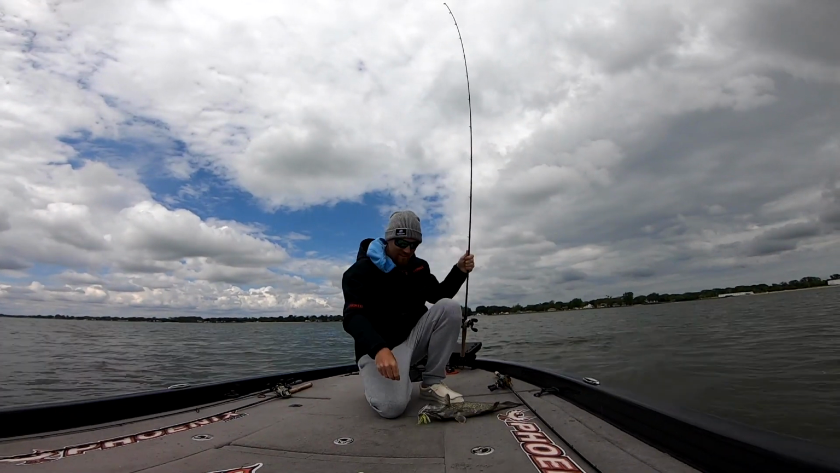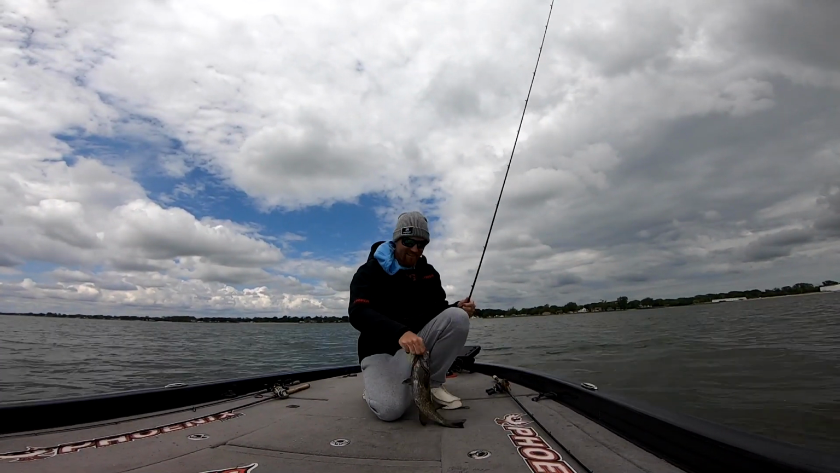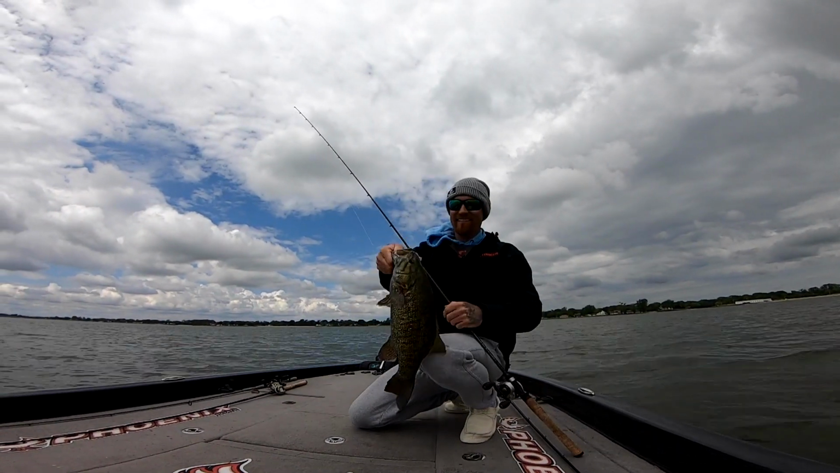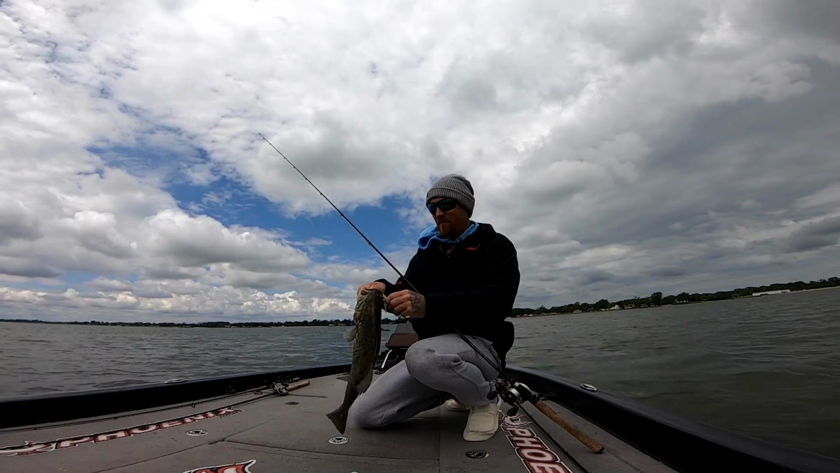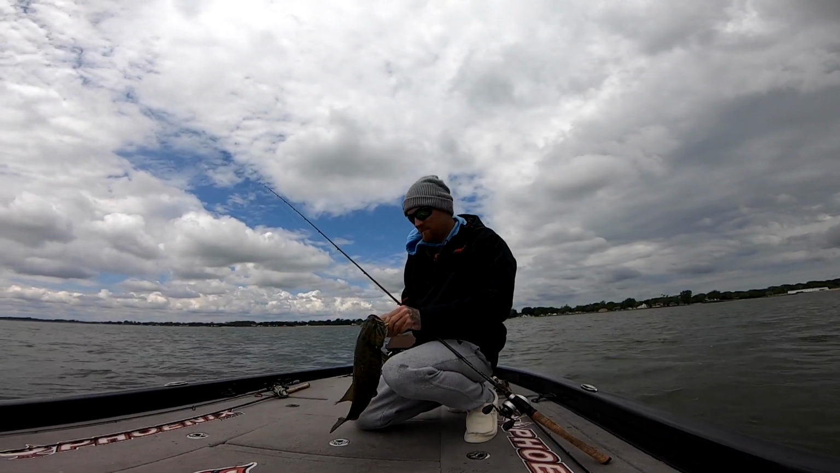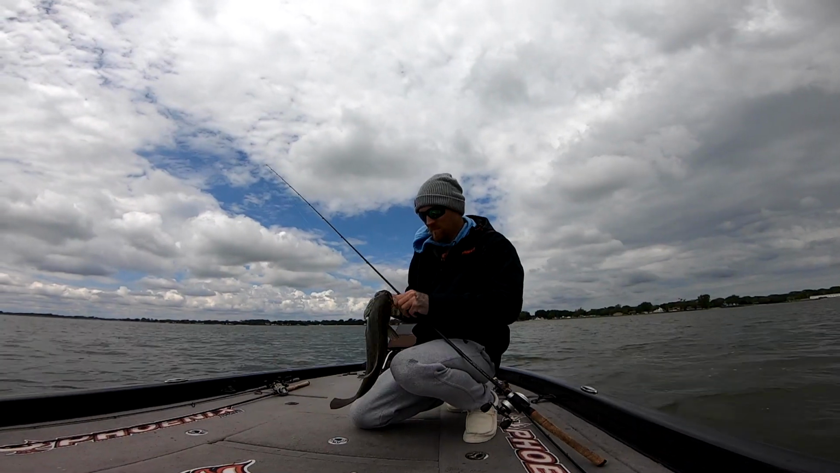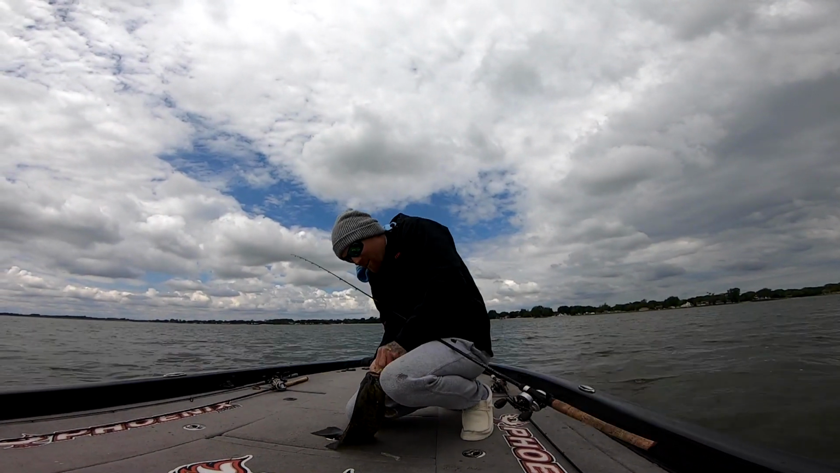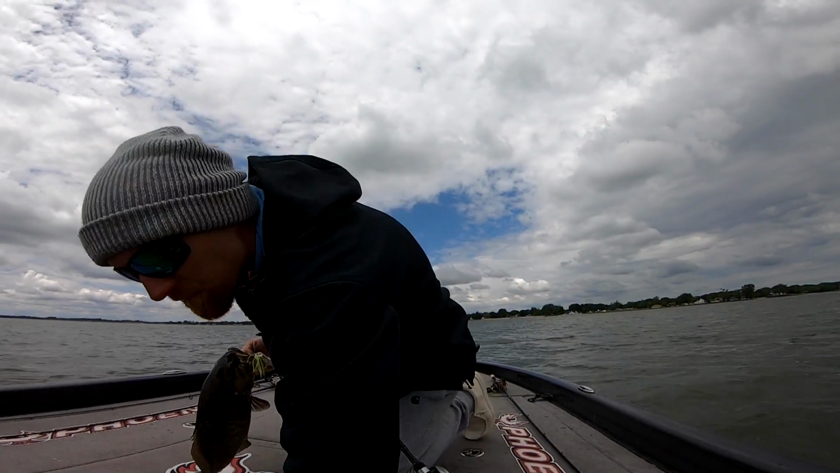That's a good smallie. Check that guy out. I'm about to get a weight on this guy. A little bonus smallie up here. Got this hook good. He was not coming off. About to get the pliers.